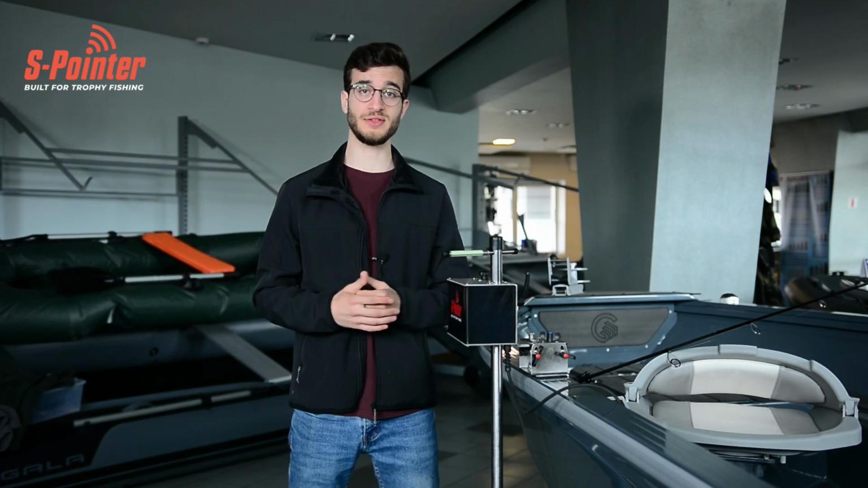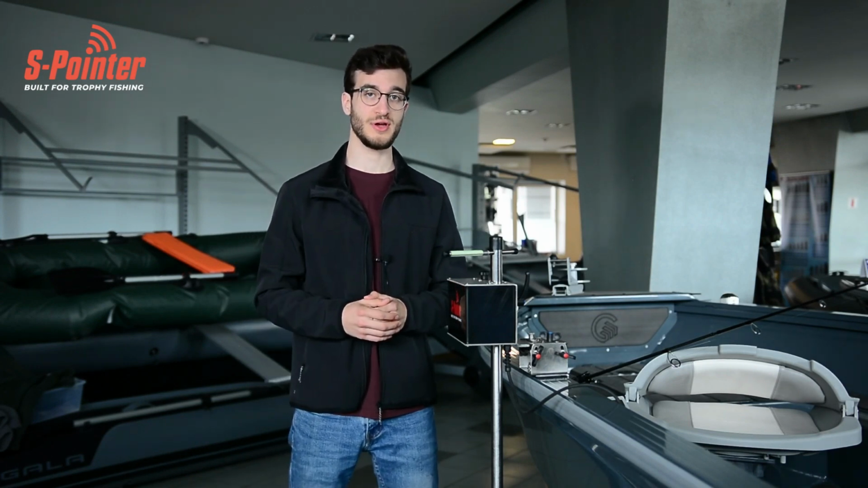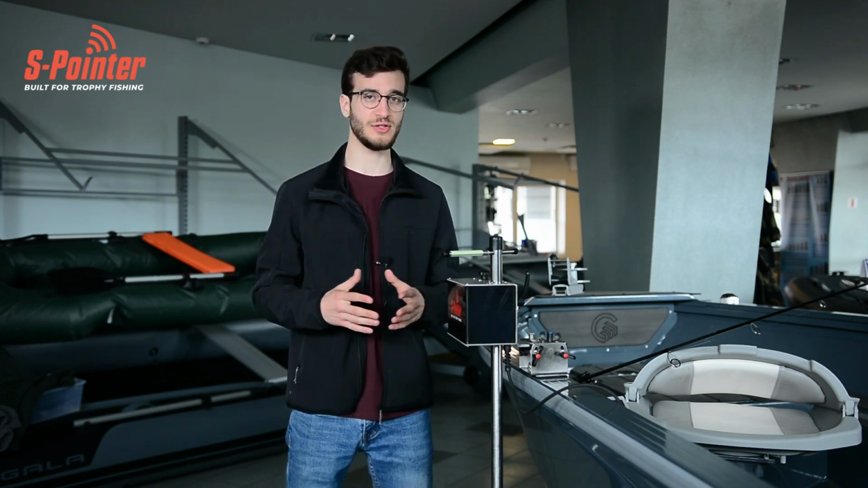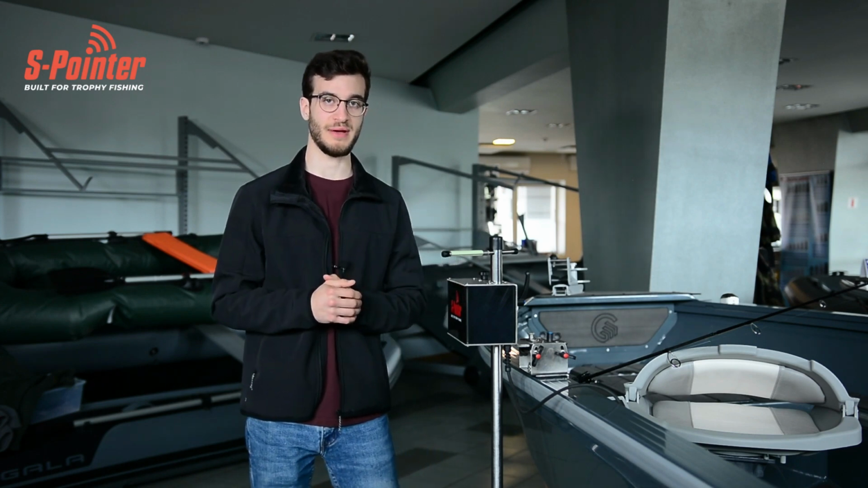But I immediately ran into a problem. As soon as I would spot a trophy fish, I would have to let go of the handle and go for the cast, and I would immediately lose control of the beam, as the boat is moving and the fish is moving as well. So I decided to save up and purchase my first expensive electronic mount, and I saw